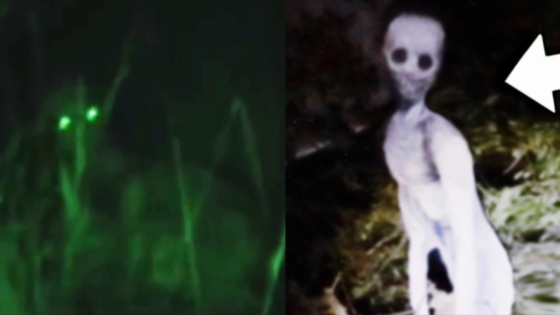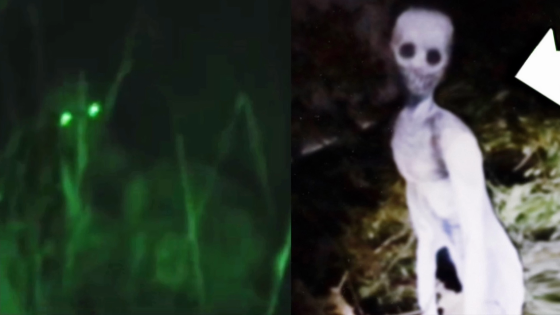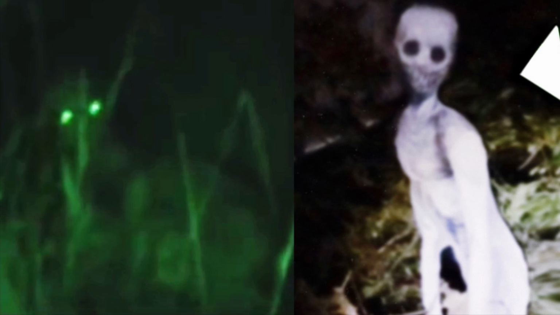Nobody knows for sure what this weird creature was, but some believe it was something known as the Rake. The supposed pale, skinny, humanoid creature that resides in deep forests, but comes out to hunt at night. Here is a side-by-side comparison of the Rake and then this creature here. Chilling to say the least.